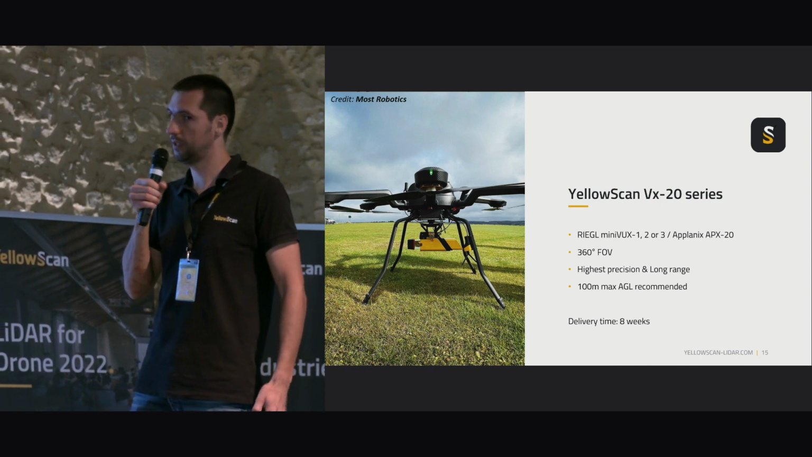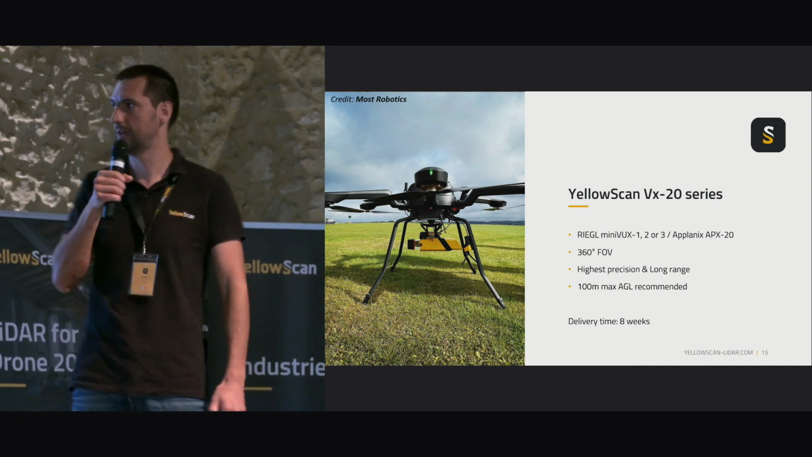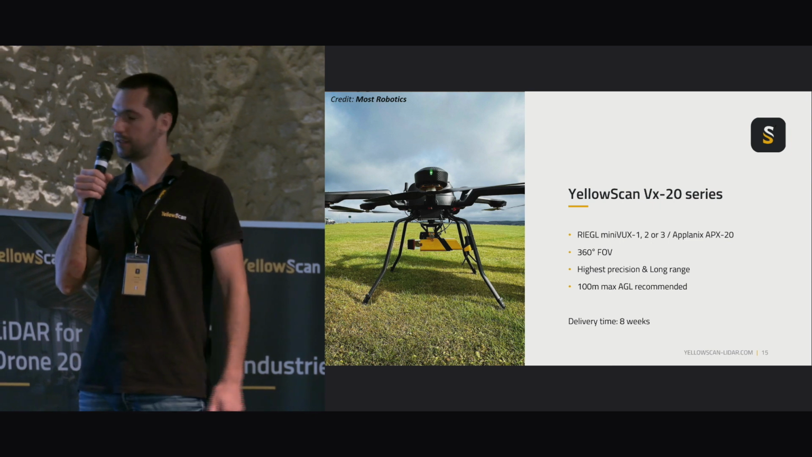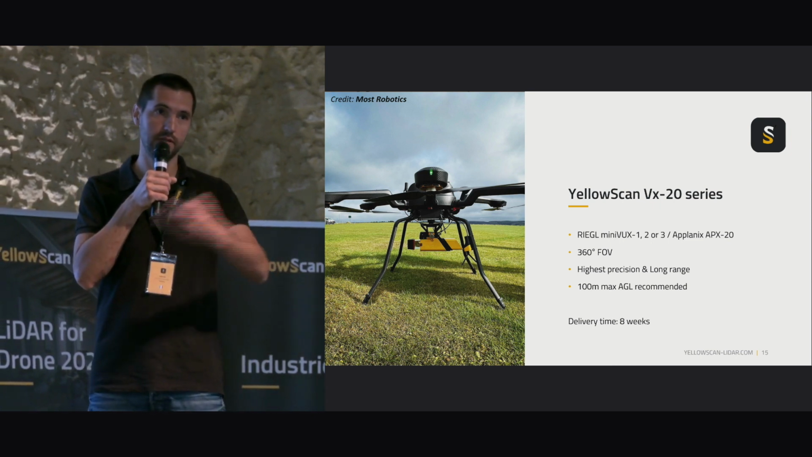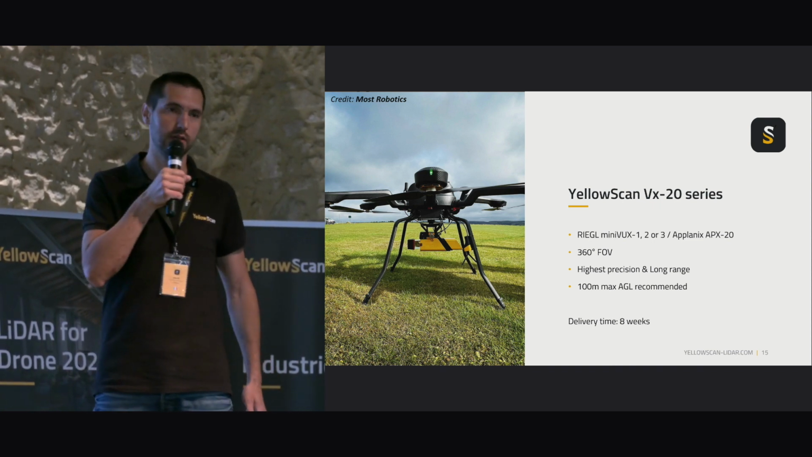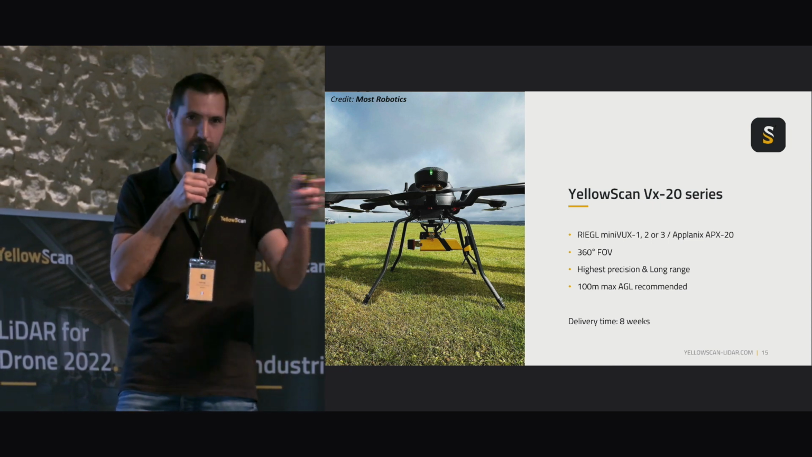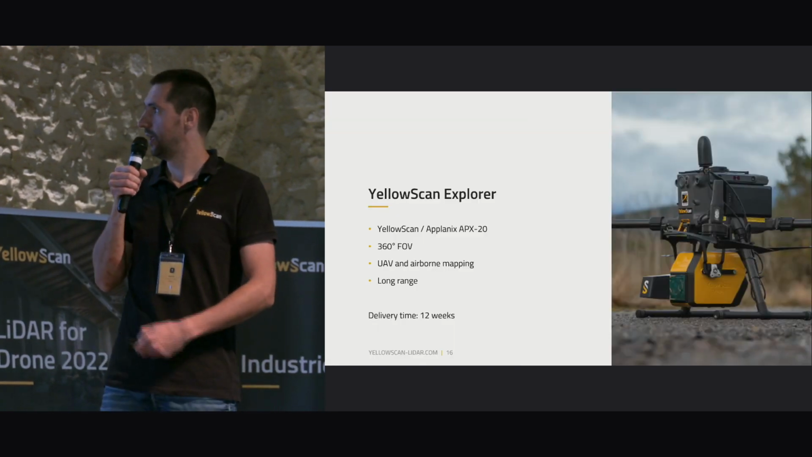YellowScan VX20 is the same as VX15, but using an APX20, as you can guess. So you can fly a bit higher, and you get better accuracy, due to the IMU we're choosing. The previous product, VX15, was offering a 5 centimeter accuracy, just to know if you're following. And this one is offering 2.5, okay?